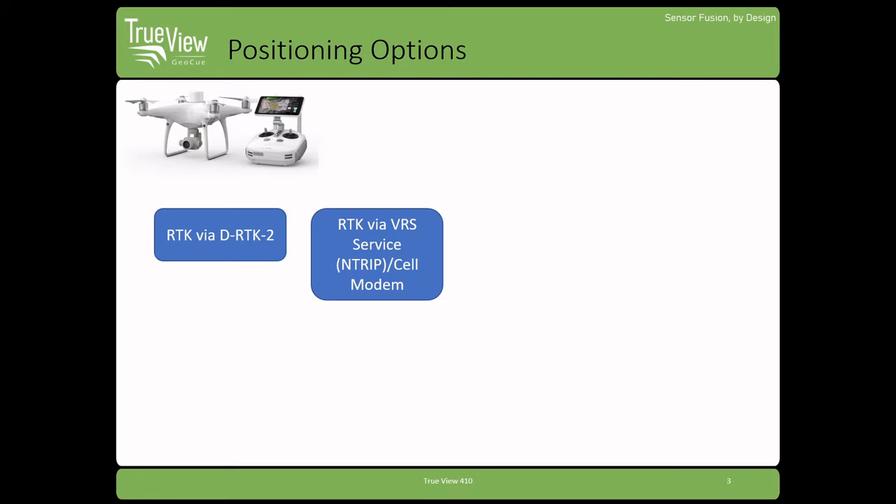And typically, you're going to be adding the USB cell modem to the Phantom controller, as it's the controller that maintains the real-time link with the drone during the flight. But essentially, you're going to go out, capture imagery using the RTK corrections to geotag those images with a more accurate position. And then you're going to flow those images directly into your photogrammetric software, Metashape, Pix4D, SimActive, something like that, to do your orthophoto generation.